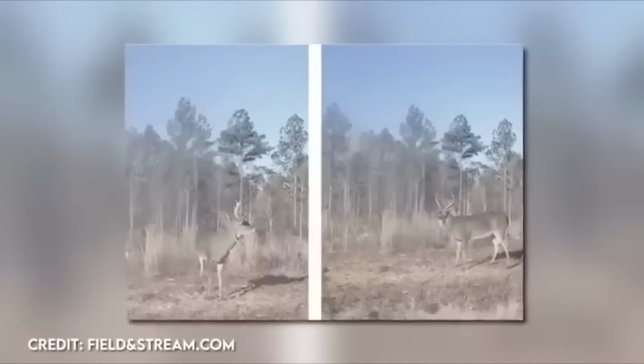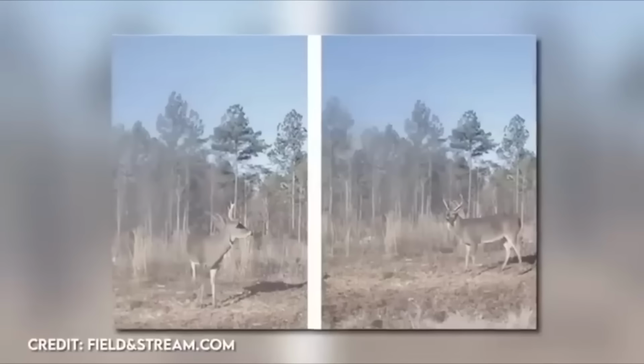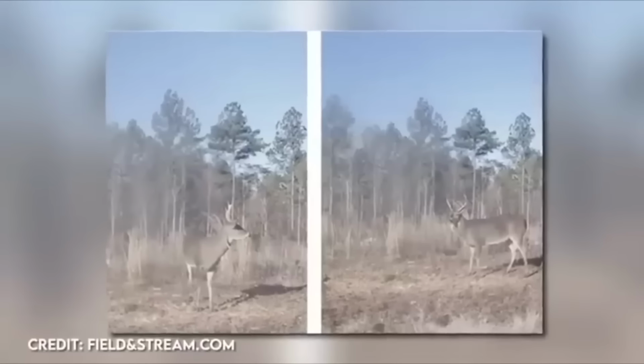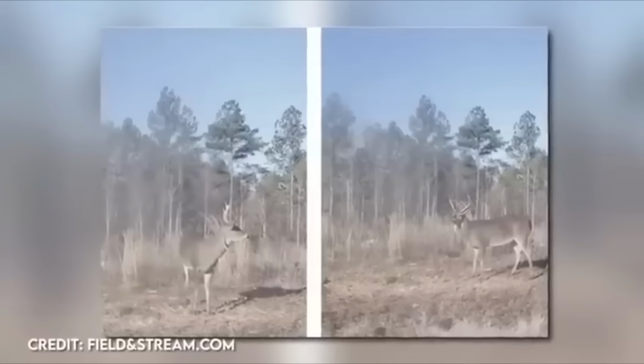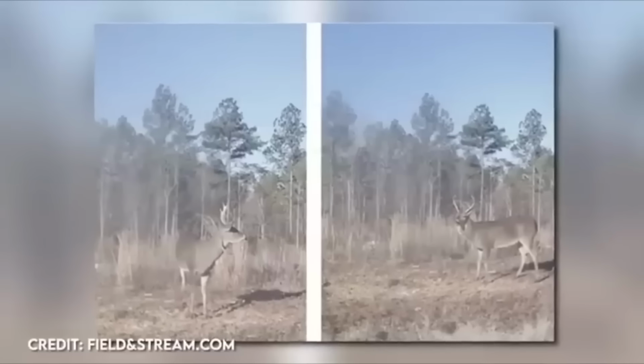But of course, in some cases, the protrusion may cause significant damage to the animal, to its vision, mobility, making it more vulnerable to predators or disease. It's always amazing to see the way these animals have the capability to adapt and heal.